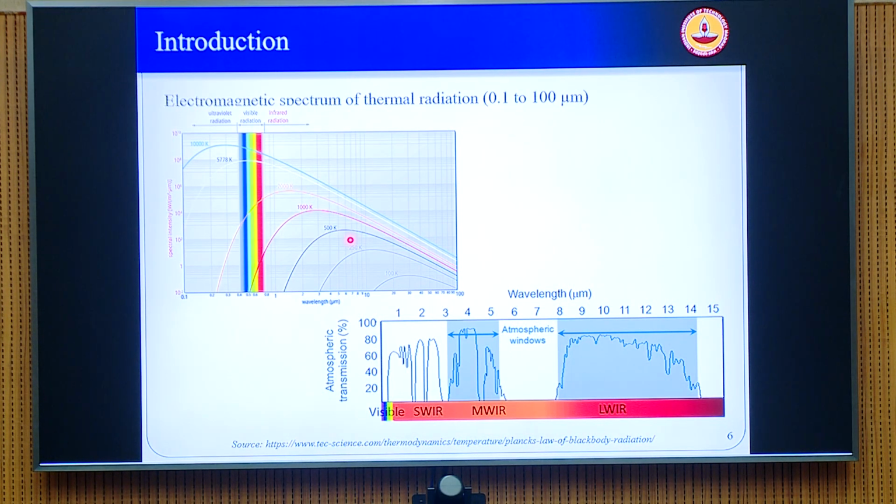So if you look at this, this is a plot of the atmospheric transmission as a percentage. 100% means that it is completely transmissive to infrared, to different wavelengths, and you can see the wavelengths. Here we are particularly concerned about the infrared band. You can see the atmosphere has so many constituents. You have water vapor molecules, you have oxygen, you have ozone, and you have other constituent elements of the atmosphere. Most of the absorption of the infrared happens due to the water vapor molecule, right?